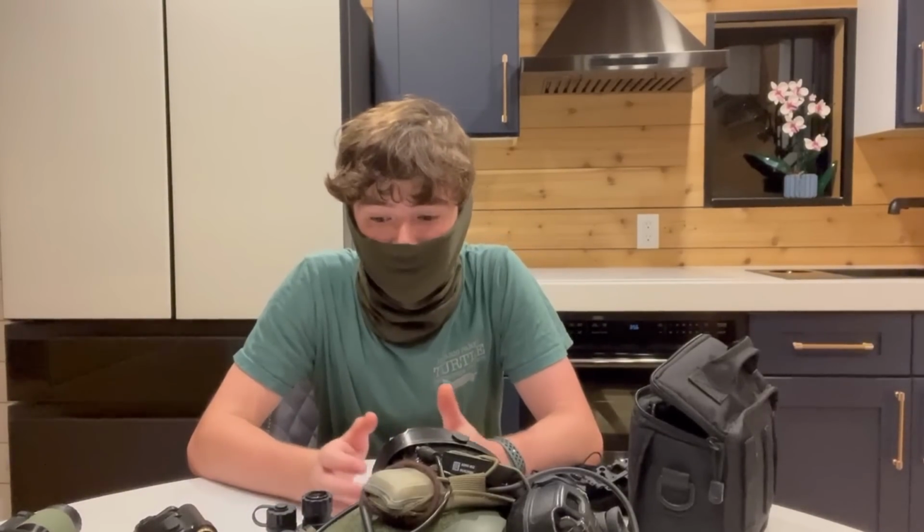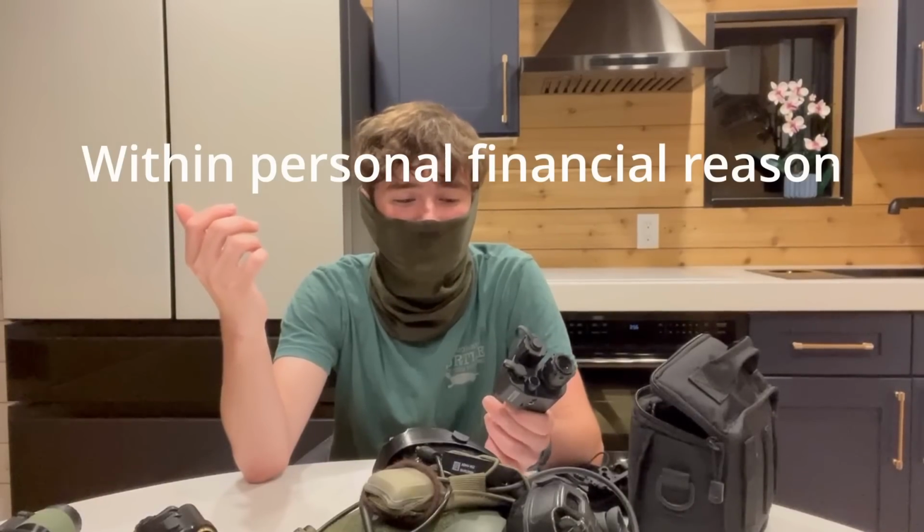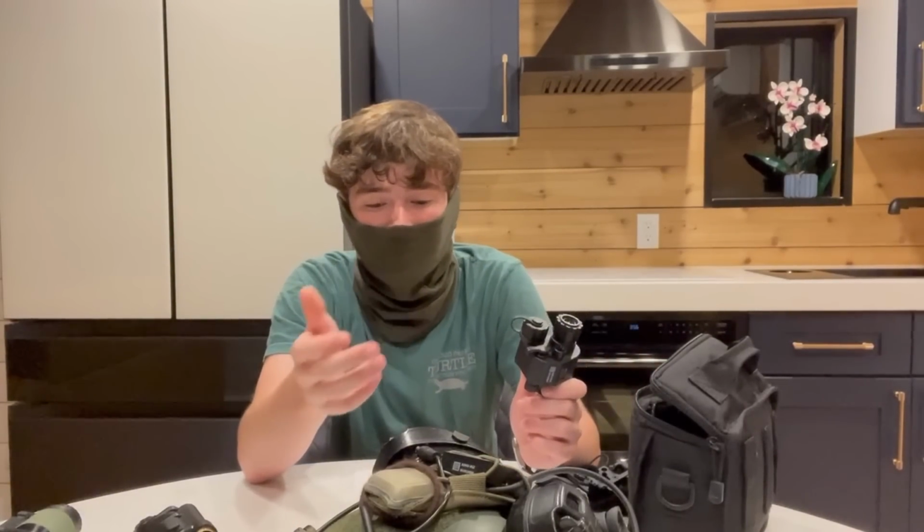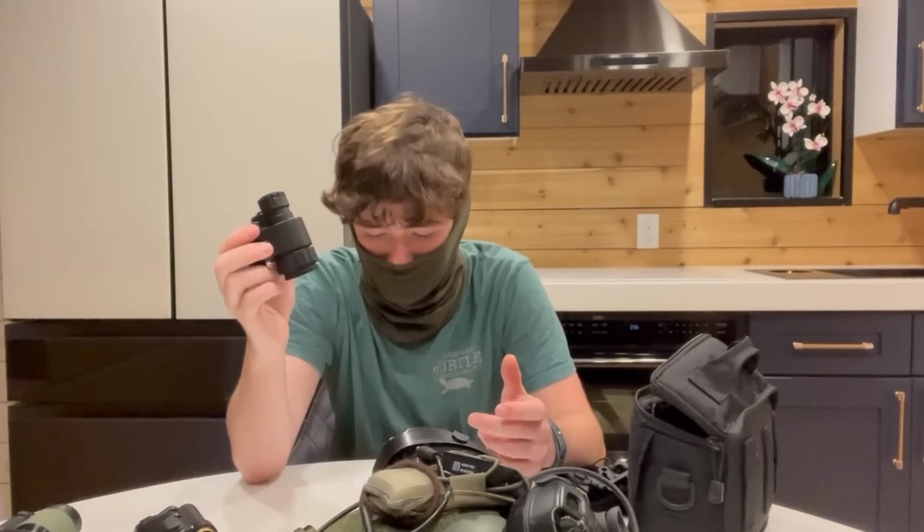The last thing I want to say on pricing is, if you want this because you just think it's cool, then just get it. It is a legitimately cool piece of tech. They're super tiny. It's the first start of this next generation of digital night vision. You can just justify things to buy them because they're cool. It's expensive. If you want better performance, if you're willing to buy used, as I keep on saying, there are better options used that will outperform this substantially. But if you just think this is cool, totally get this.